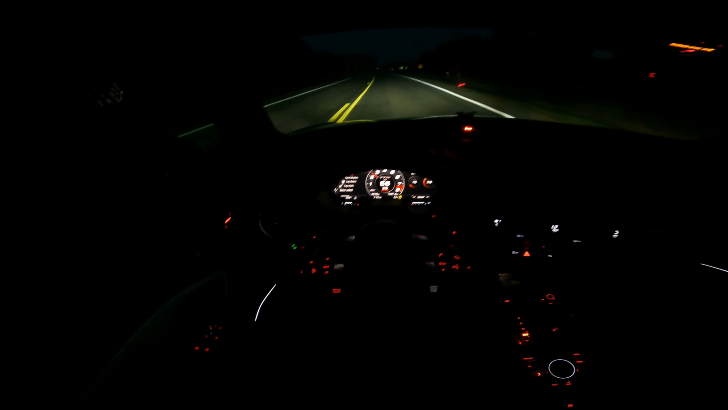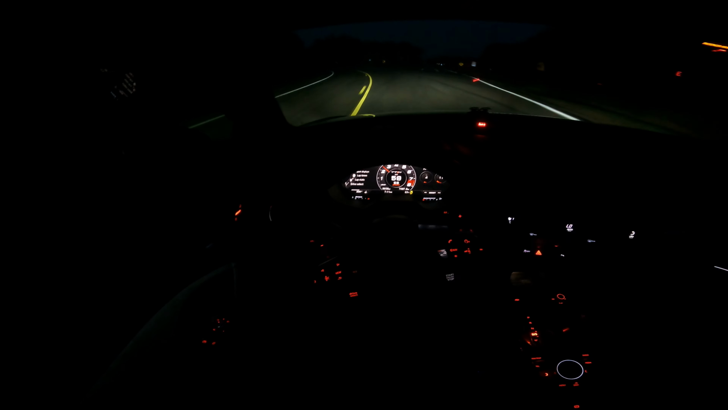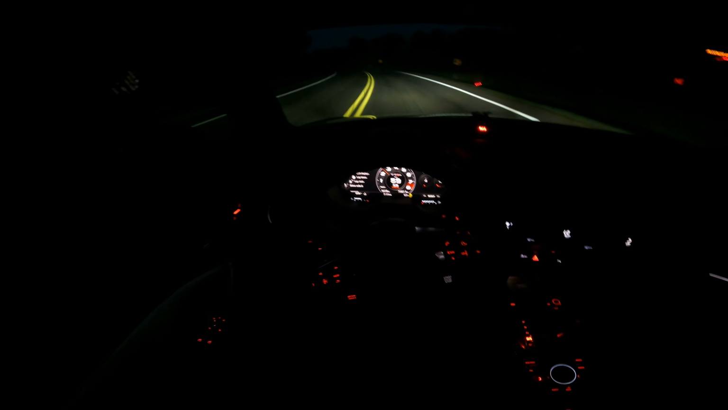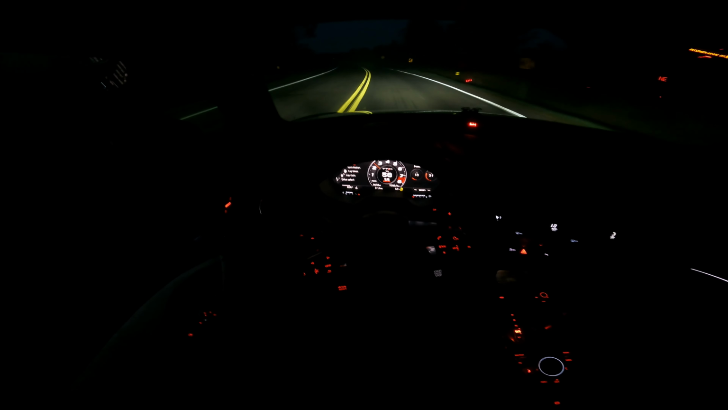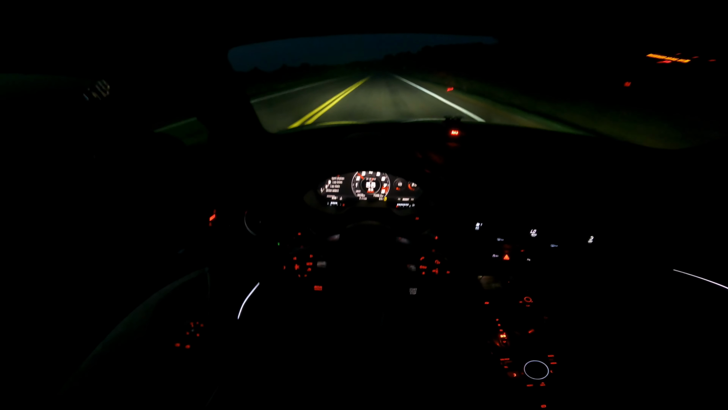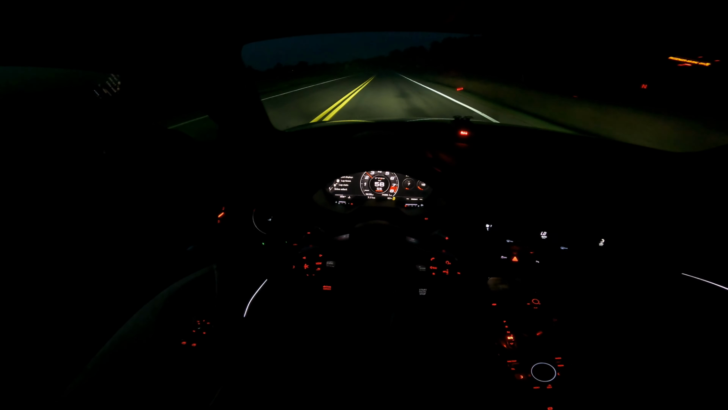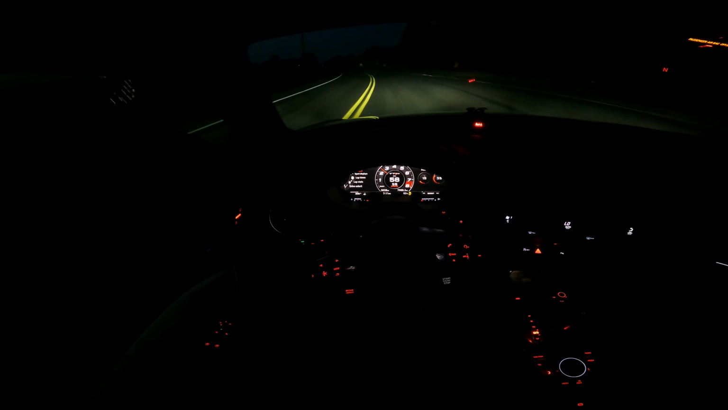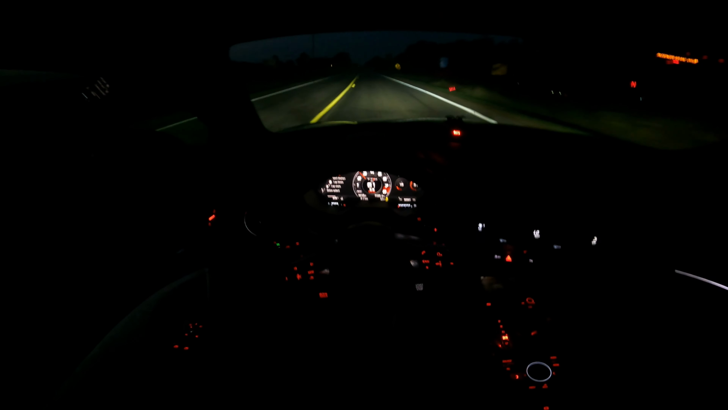From a dead stop, I would probably smoke all those cars unless they're on the track and had some major slicks. But from a roll, I still don't know how I would do. I've never raced a Hellcat, but I've seen videos of TTRSs that were stage 2 E85 smoking Hellcats pretty bad. So I'm assuming that's what'll happen for me, and we'll find out at some point.